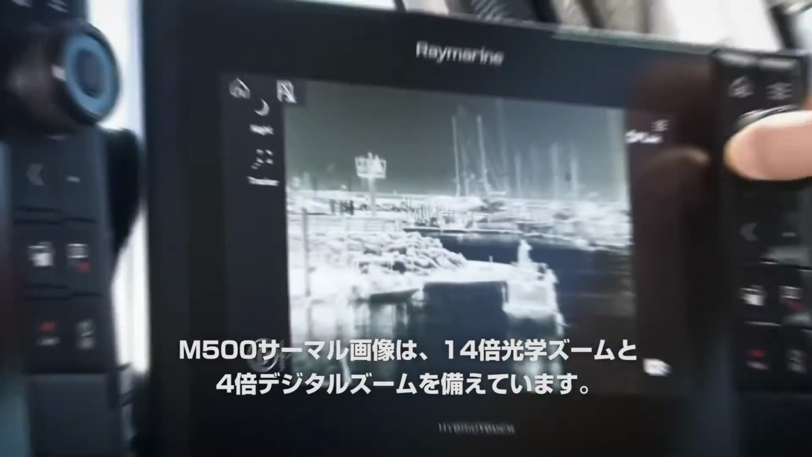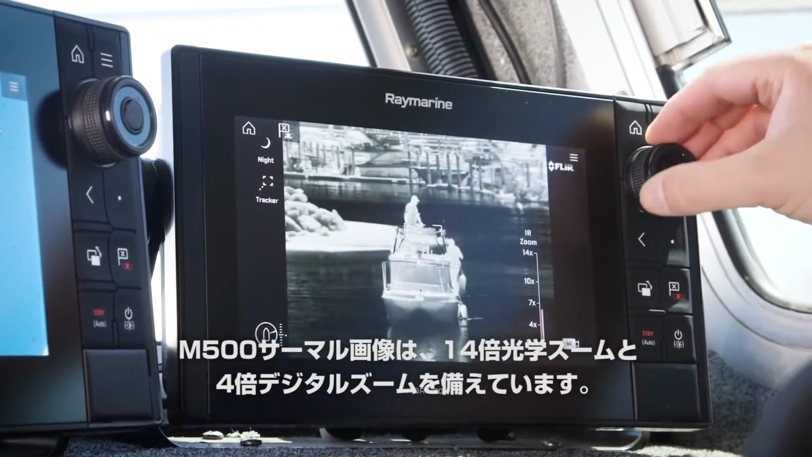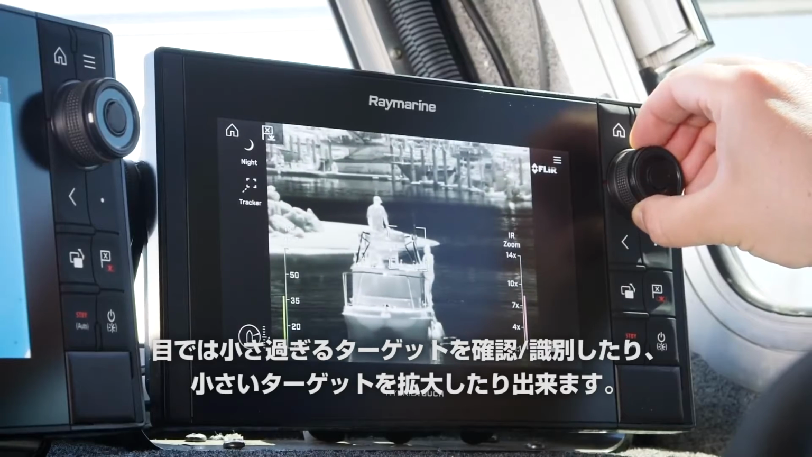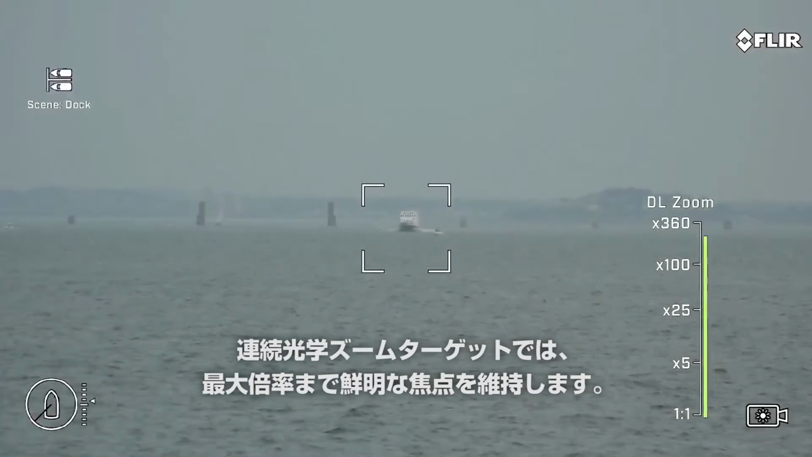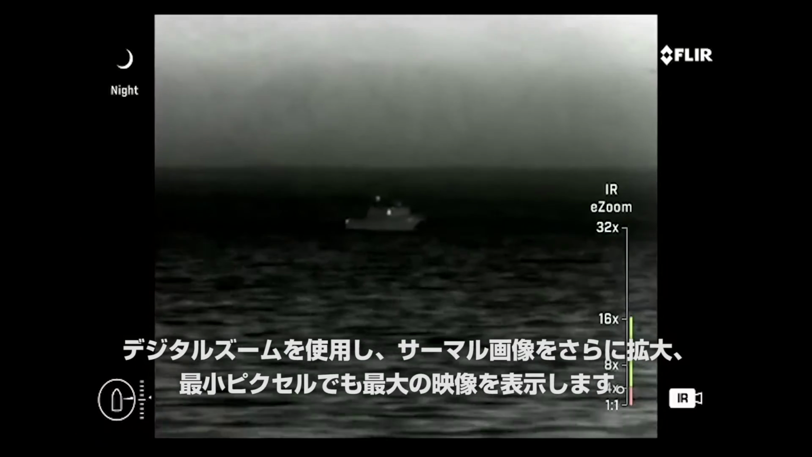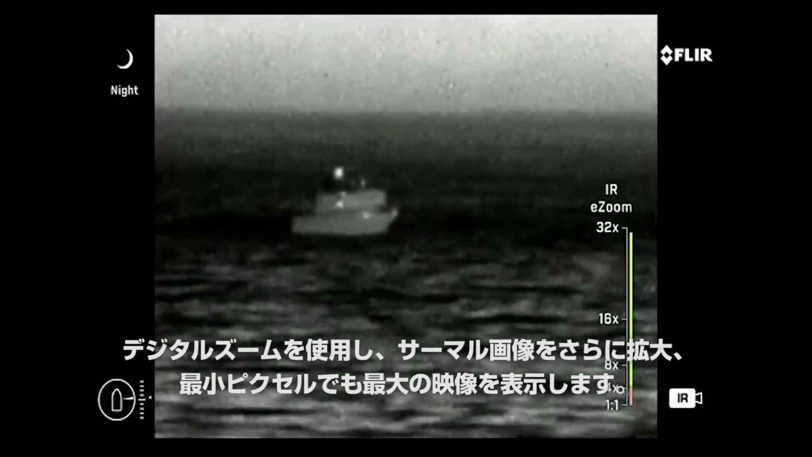M500's thermal imager features a 14x optical zoom plus an additional 4x digital zoom. See well beyond visual range to identify distant contacts or magnify small objects for easy identification. With a continuous optical zoom, targets remain in clear, crisp focus right up to maximum magnification. Use the digital zoom to further expand the thermal image, making maximum usage of even the smallest pixels.